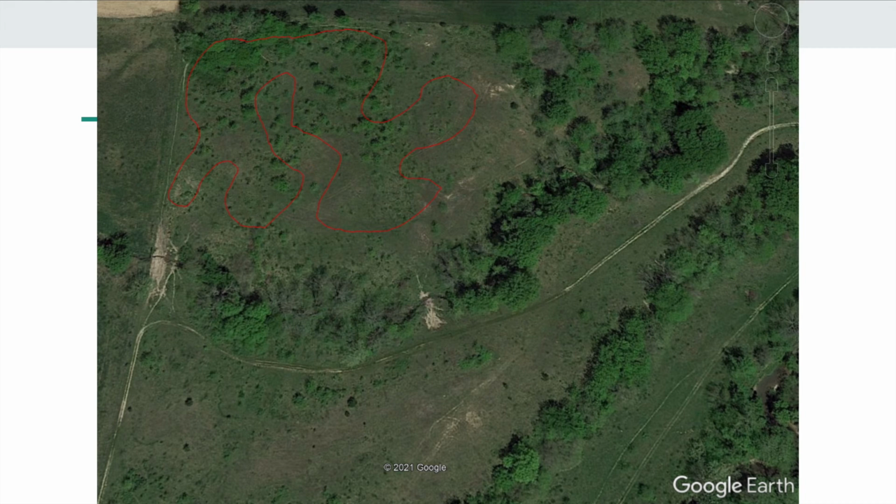So here's my layout for it. It has some turns, and I think it would be quite a bit of fun. And if you go off track accidentally, which will happen eventually, you're not going to end up in a creek, which would be a really bad situation. And there is some elevation change there.